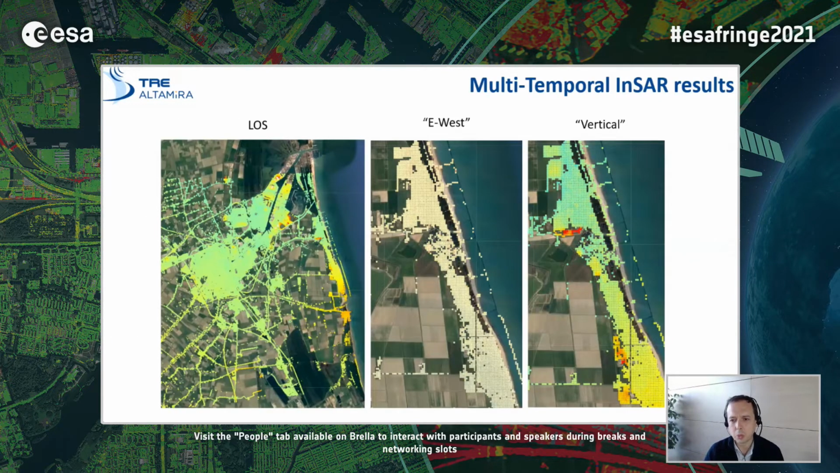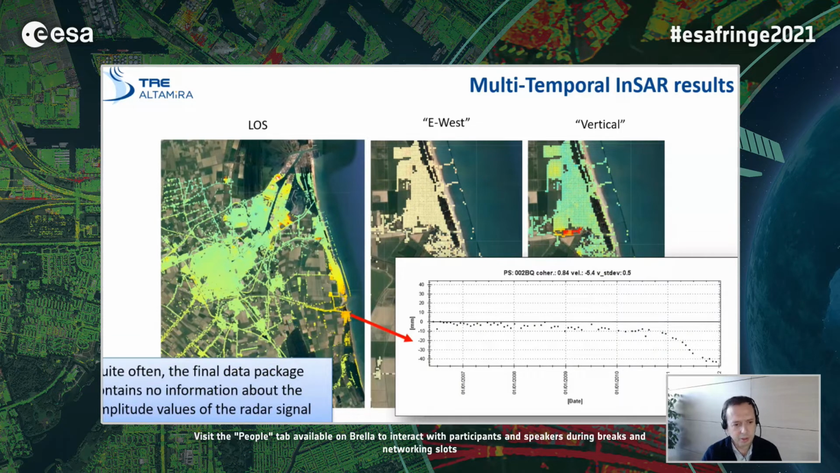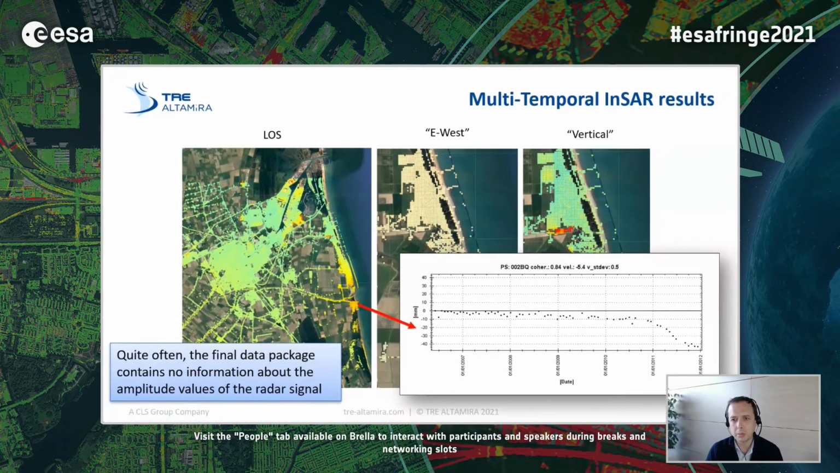So in the end, what we deliver, what we generate when we go for a PSI analysis, typically, it's just a bunch of points, and for each point, of course, we have a time series of displacement data. Typically everything is just a package, a list of measurements, a vector file, and quite often the final data package contains no information at all about the amplitude values of the radar image.